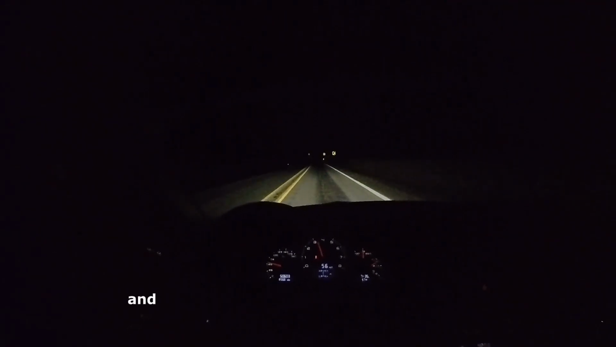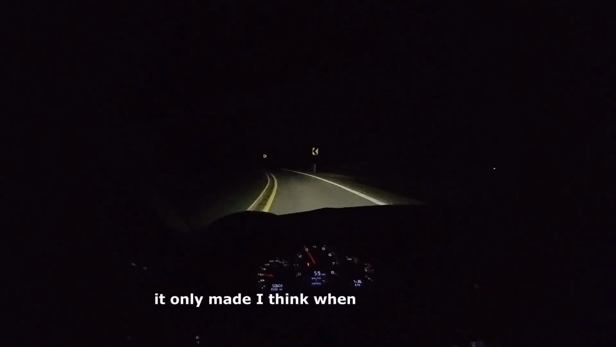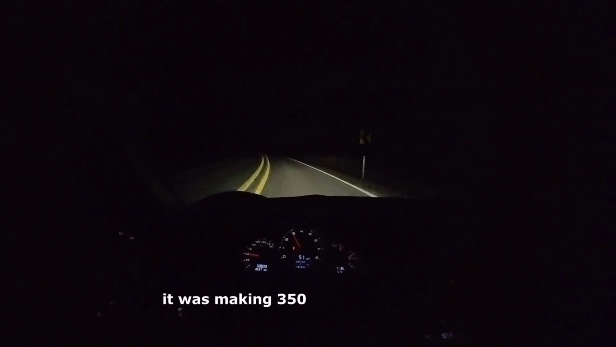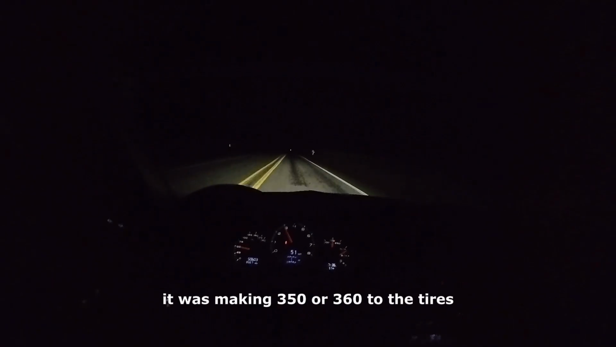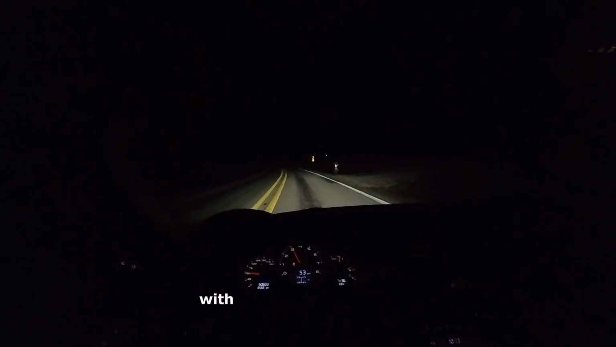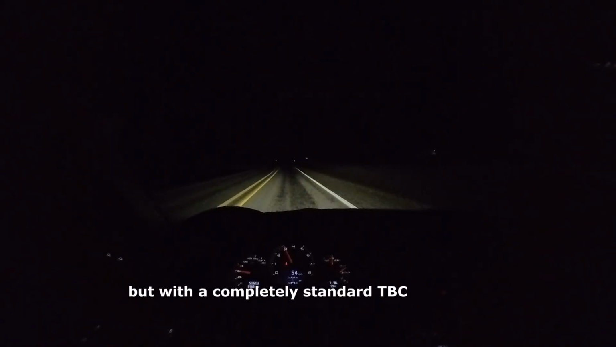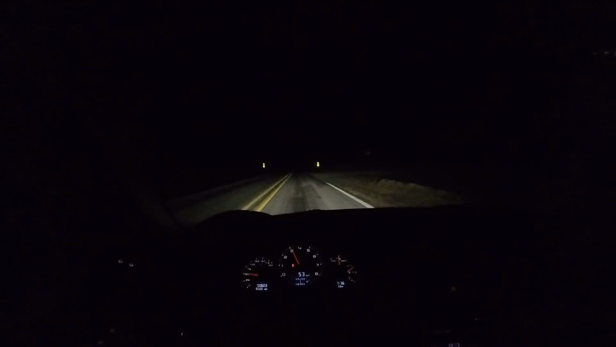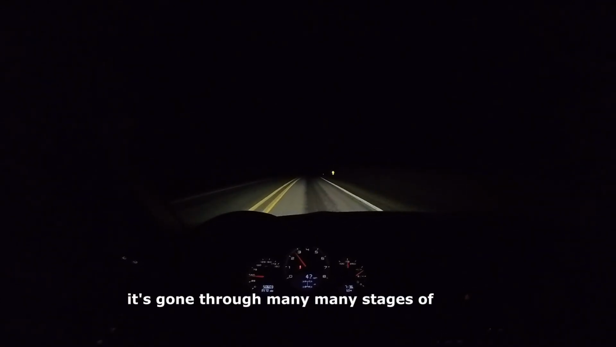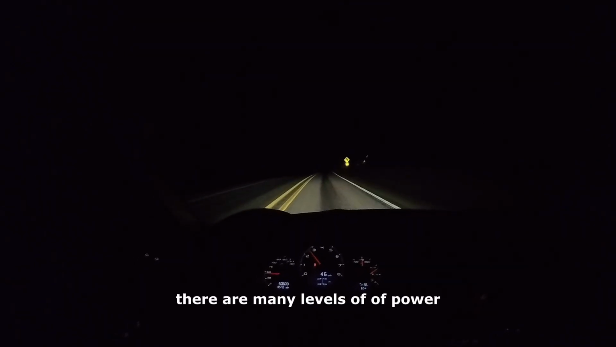Customer knows best, right? He had tracked the car a bunch and possibly was pretty uncomfortable with it. I think when it showed up, it was making 350 or 360 to the tires. So it wasn't even up to a TPC spec with the 3.8 and everything, but a completely standard TPC Turbo kit on it. So like I said, it's gone through many stages of tuning, or many levels of power.